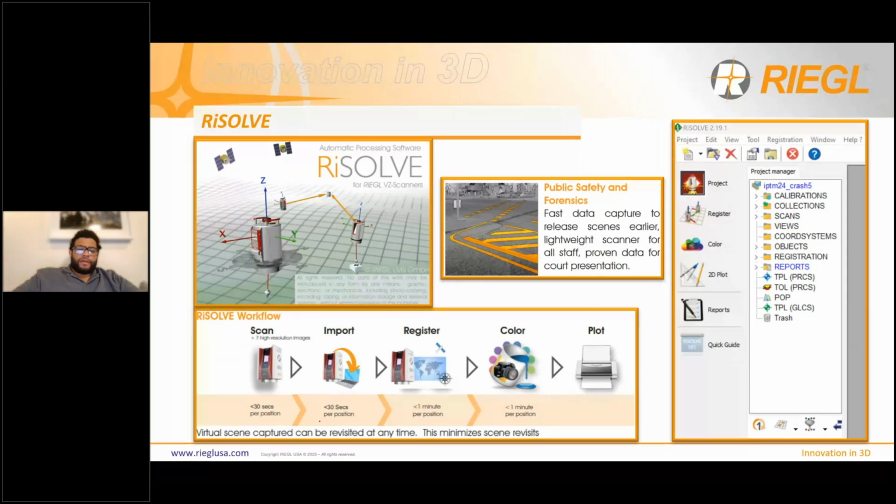The workflow on the bottom there: really all you have to do is take your scans in the field, import them into the software. Registration is optional. You can register in the software, but again, the scanner registers for you, so that step in the middle can actually be skipped. Then you can colorize your scans using the photographs. And then finally, you can export those scans as a 2D plot, or you can just export the scan data. But the 2D plot export is nice.